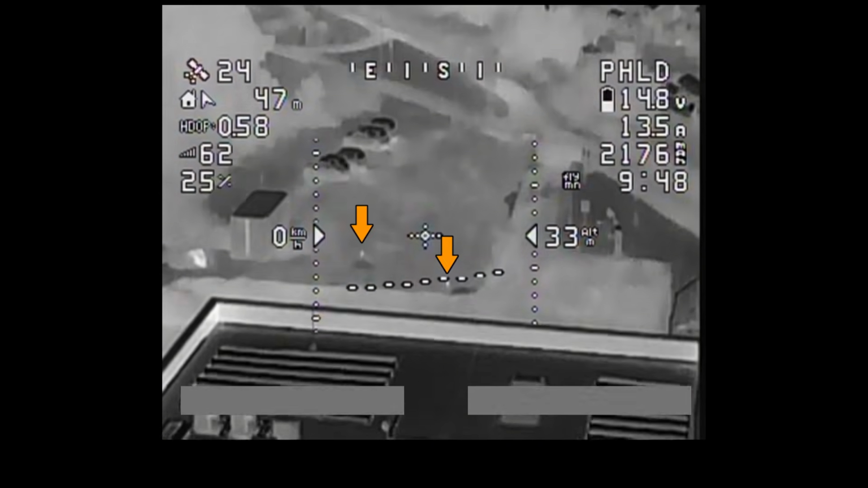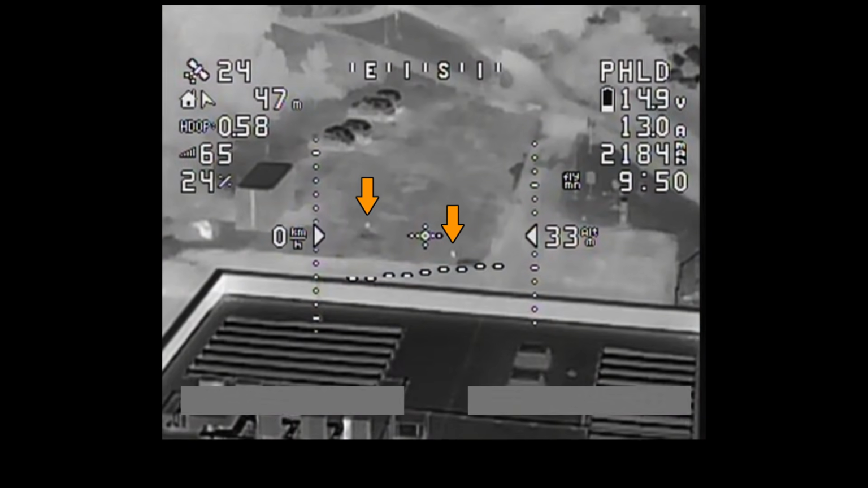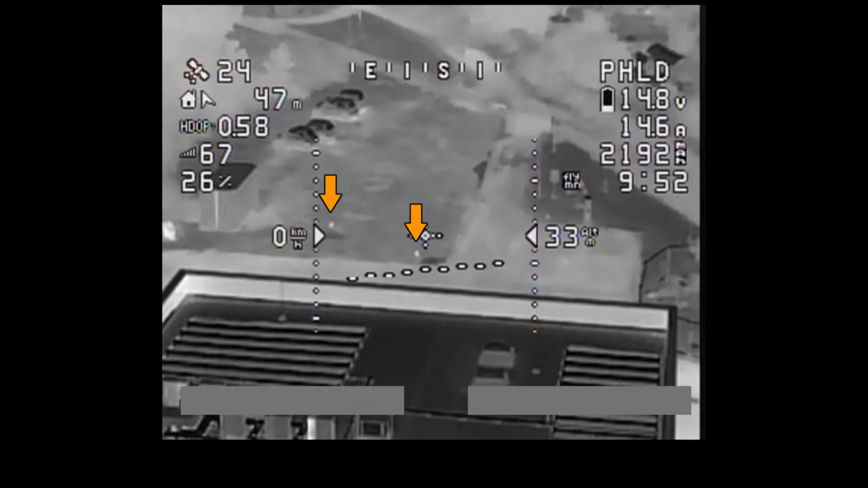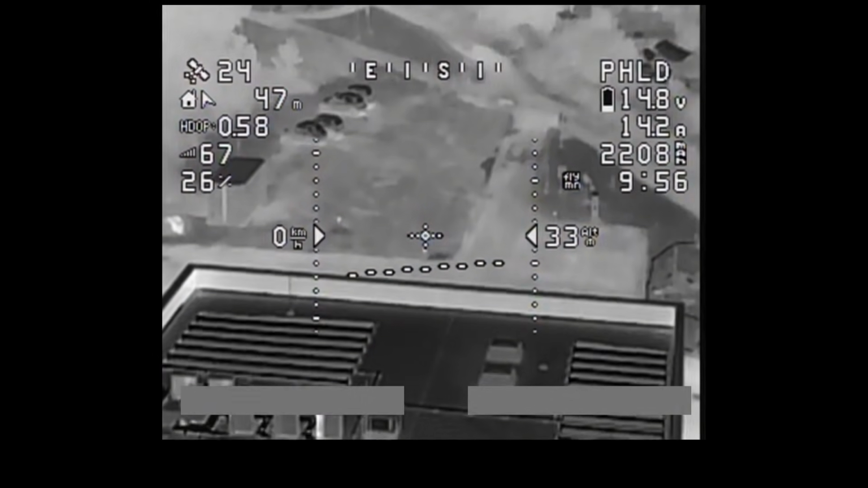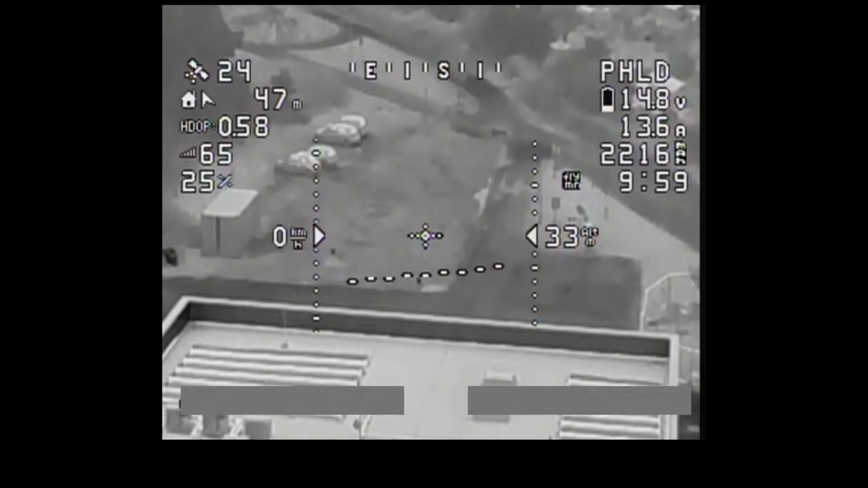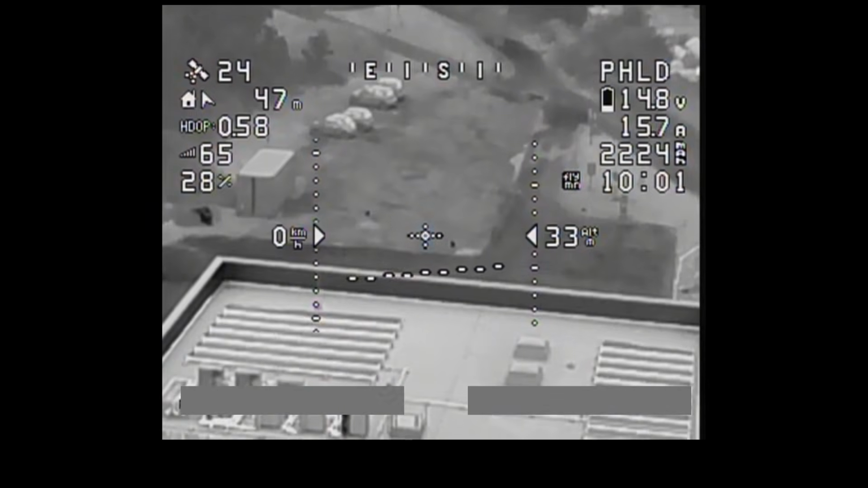And this is interesting as well. These little white dots you can see here, I noticed this whilst I was parked here. There's a lot of rabbits in this area. Can't see them on the infra, but yeah, loads of rabbits. They're appearing there as the little black dots.